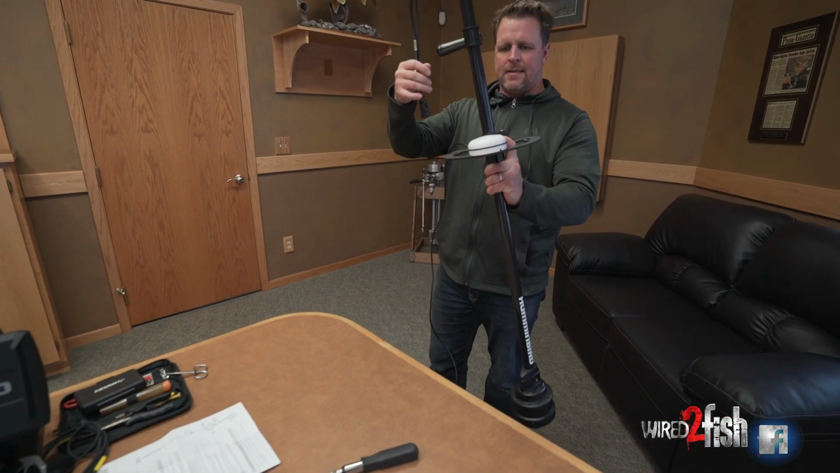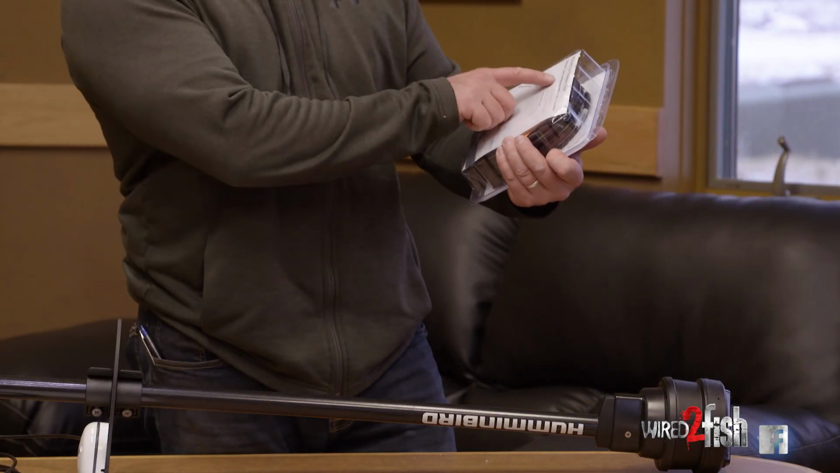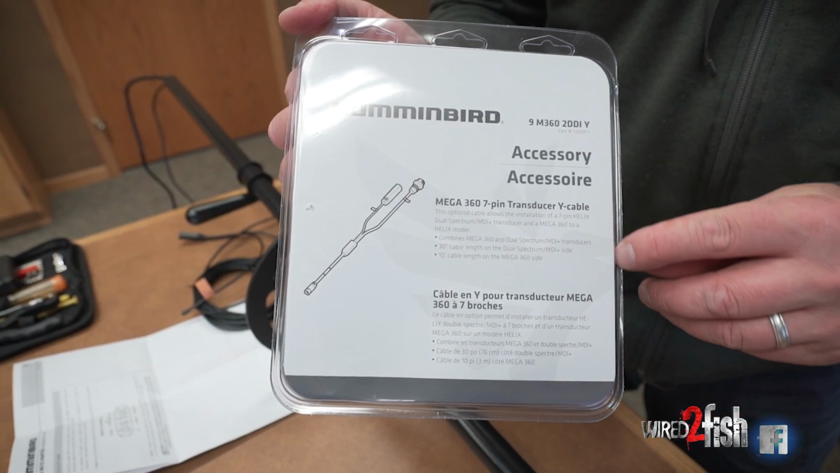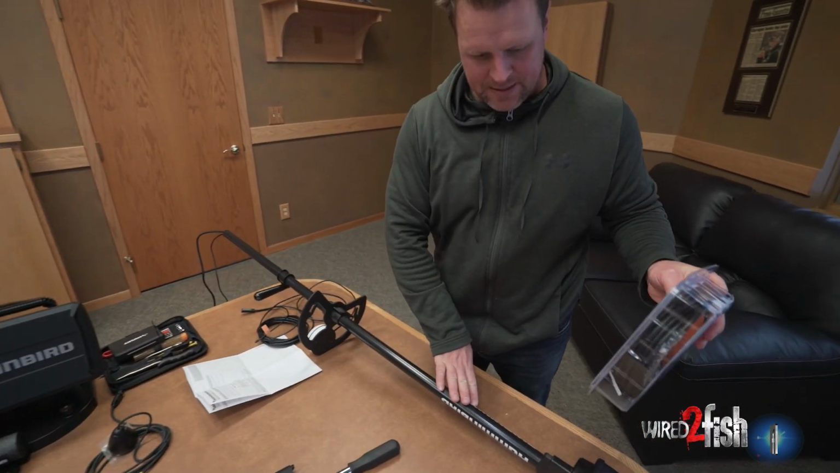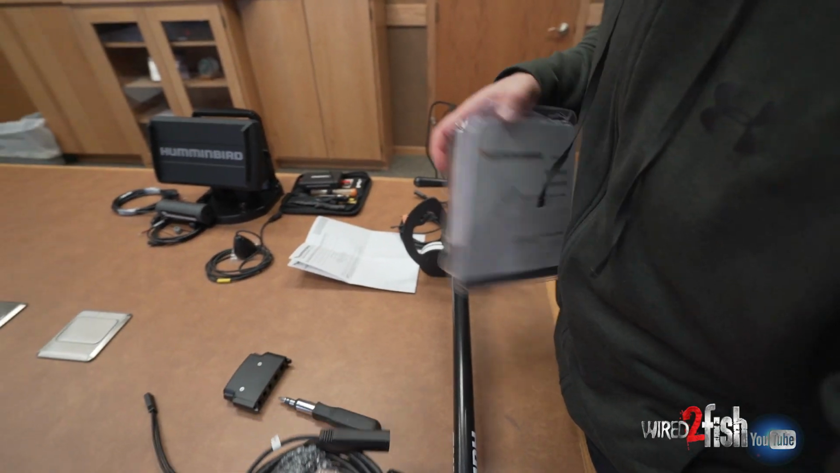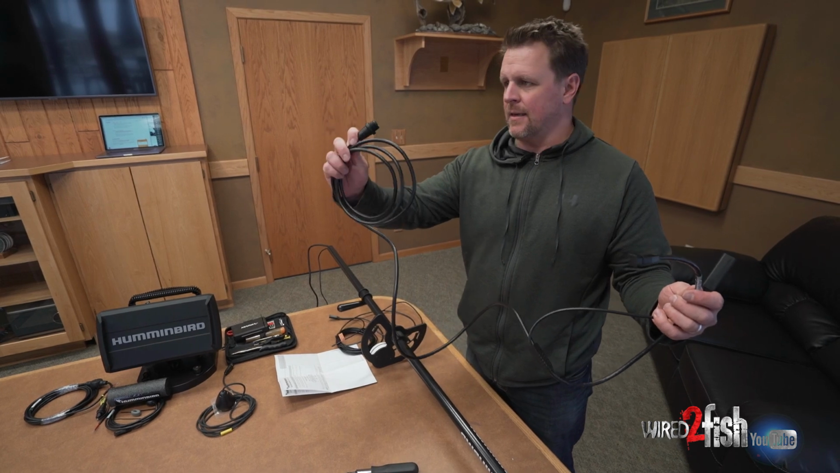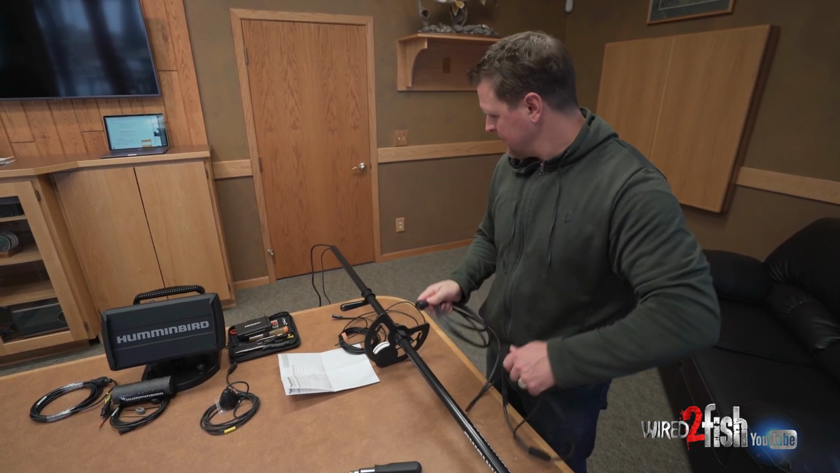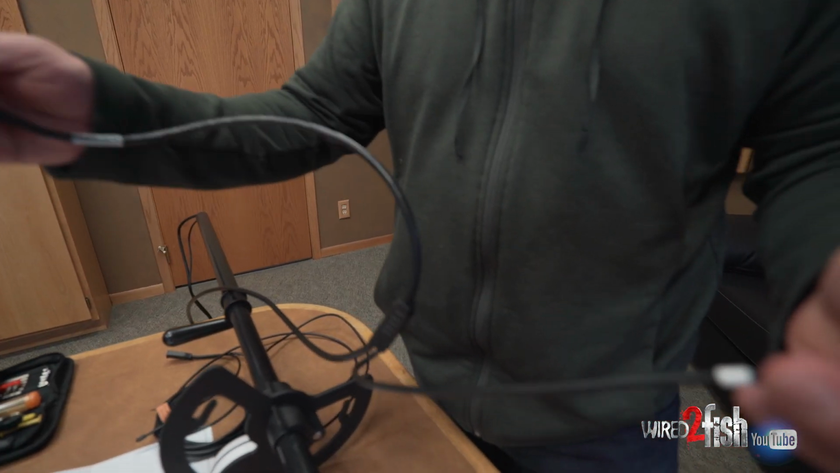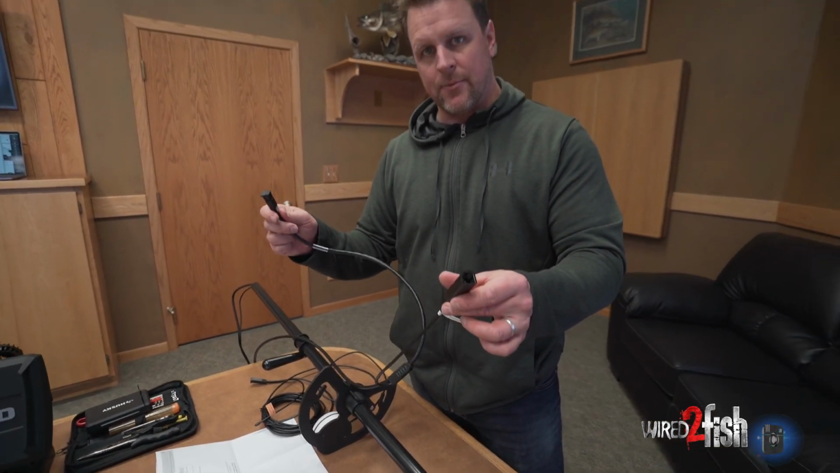Next phase is going to be connecting the 360 and the precision antenna to the head unit. And lastly is a MEGA 360 Y cable. And this is going to allow me to connect both the 2D transducer as well as the 360 transducer so I can get both readouts on here. So the MEGA 360 Y cable consists of a Y end and then a single end. On the single end I have a female connector that's going to connect to the end of the 360 pod. The opposite side is the Y side. I have a power cable and I have a transducer cable.